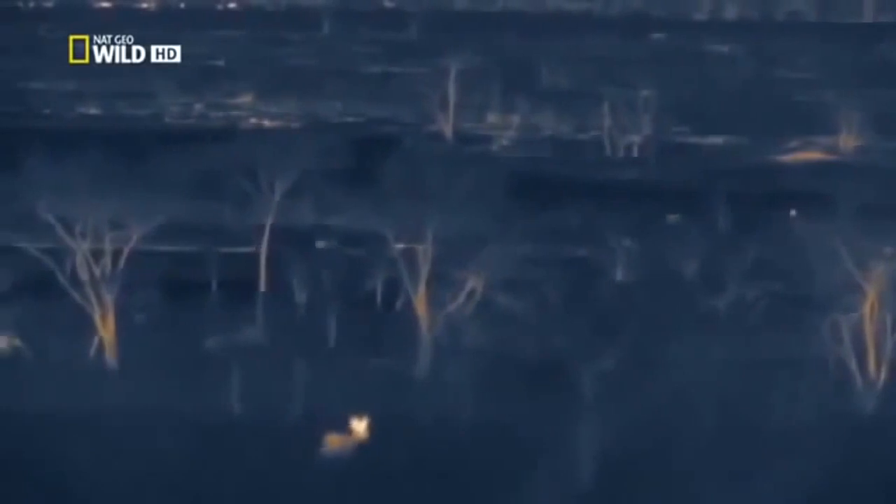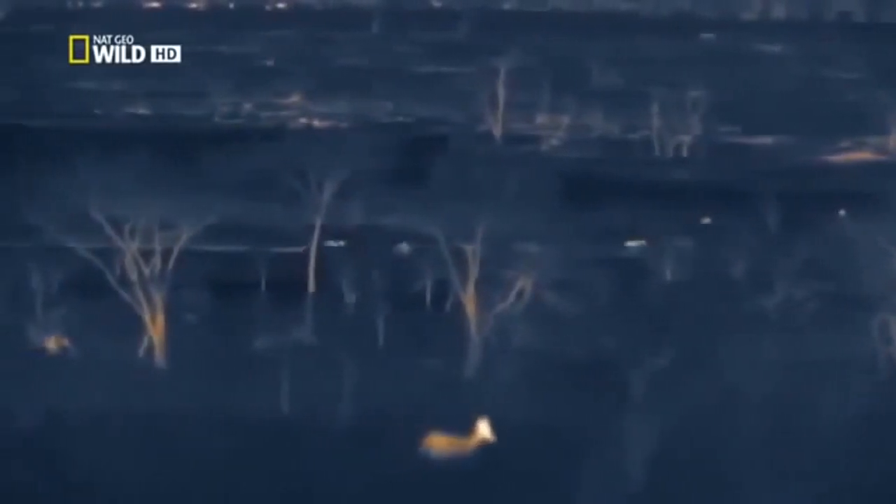It's crunch time. The two dads make it clear the youngsters are no longer welcome. And the lightweights are not going to argue with 250 kilos of teeth and muscle. The hooligans' time in this pride is over, and the toughest days of their lives begin. They'll need to get their hunting skills together soon, or they'll starve to death.